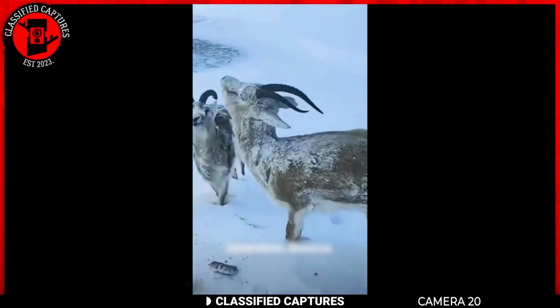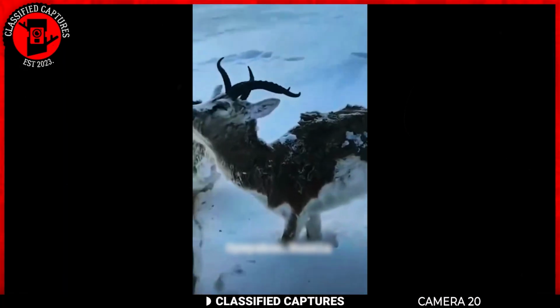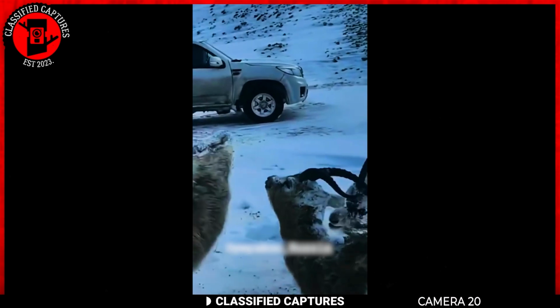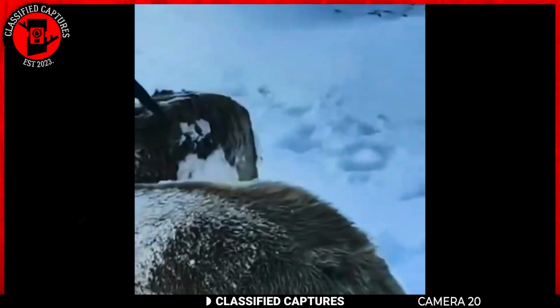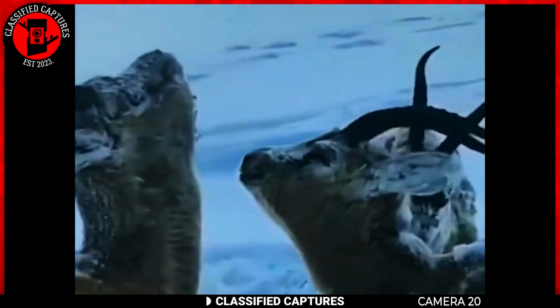Now back to the mountain goats. In their quest for solace from the biting cold, these tenacious beings unwittingly encountered a fate as frigid as the icy winds that surrounded them. A poignant reminder of the brutal, harsh, and sometimes unforgiving nature of life in these icy landscapes. Well, either that or this is just very good taxidermy.